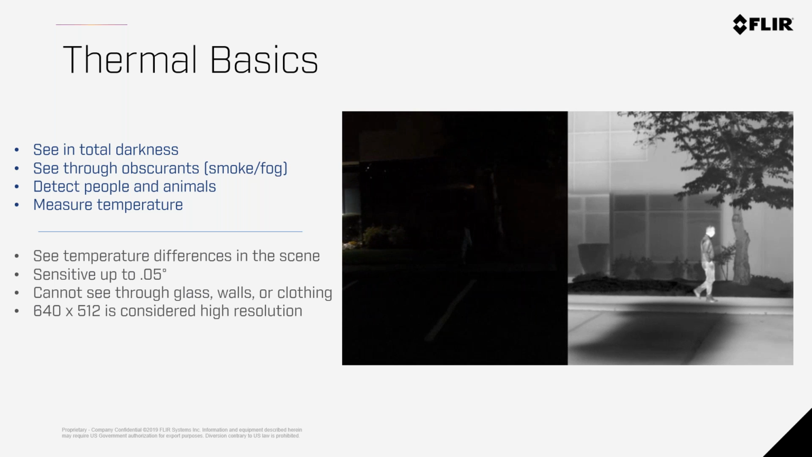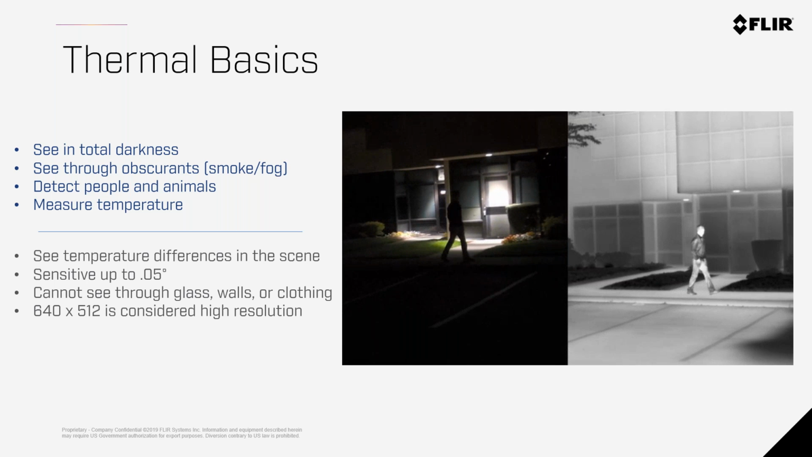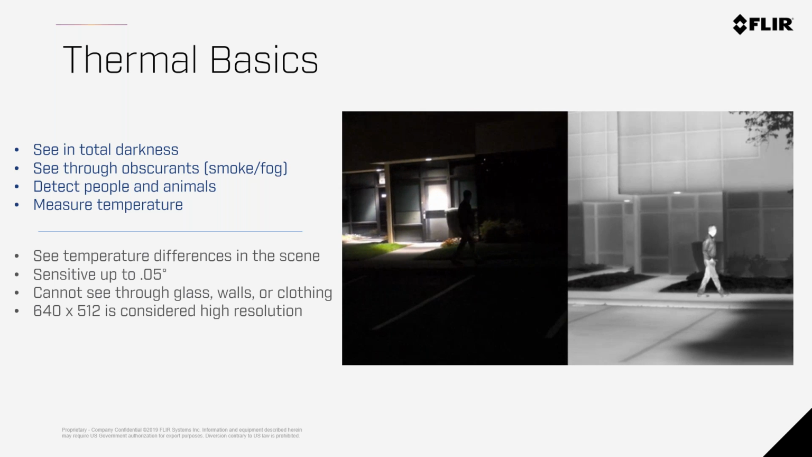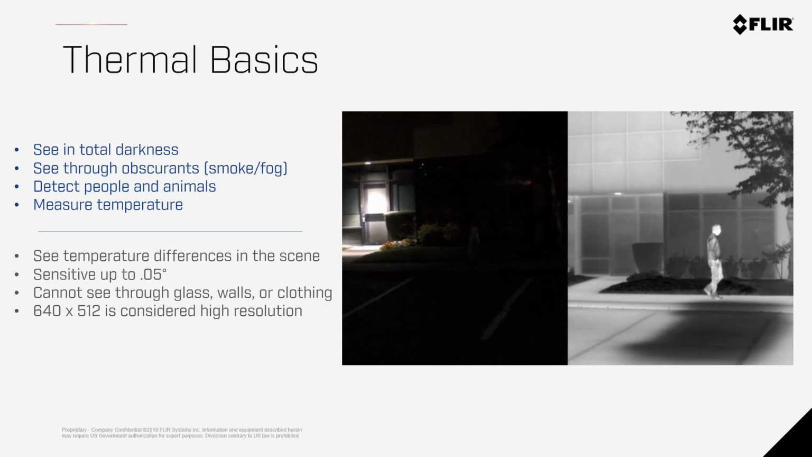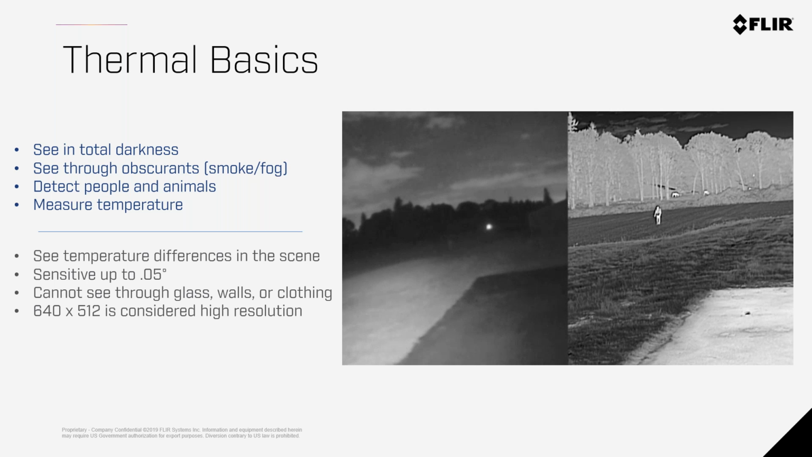Seeing through obscurance like smoke and fog is going to be important for firefighting and those kind of operations where you would expect some sort of things in the air. And it's also why thermal is being used for autonomous driving vehicles, so that they could see through all sorts of conditions and make sure that autonomous vehicles can drive safe. Able to detect people and animals, I think that's pretty straightforward. And then you're also able to measure temperature. And this is measuring temperature without contact.